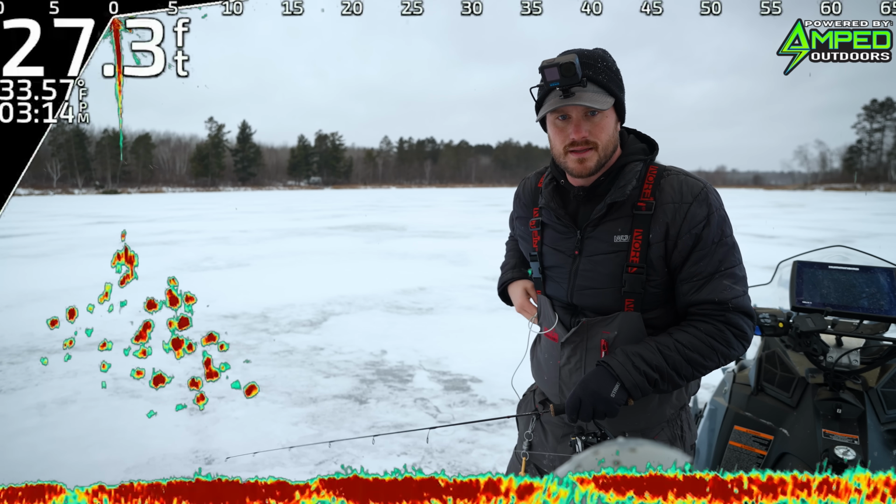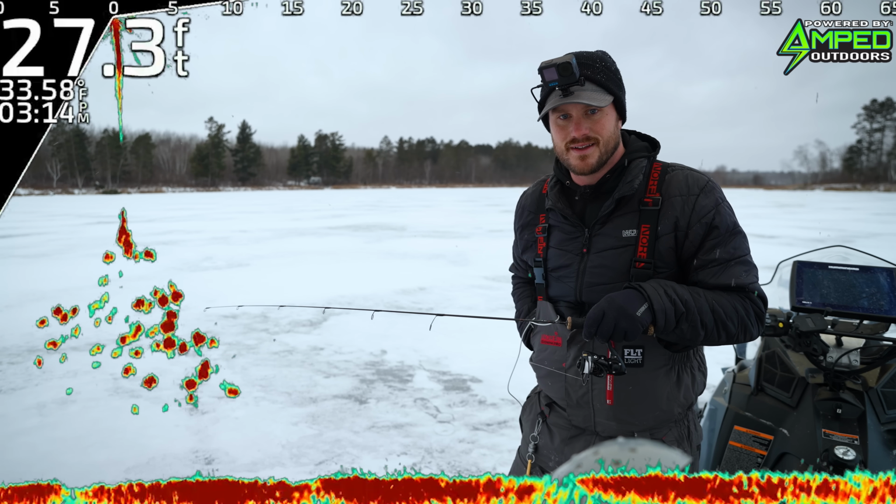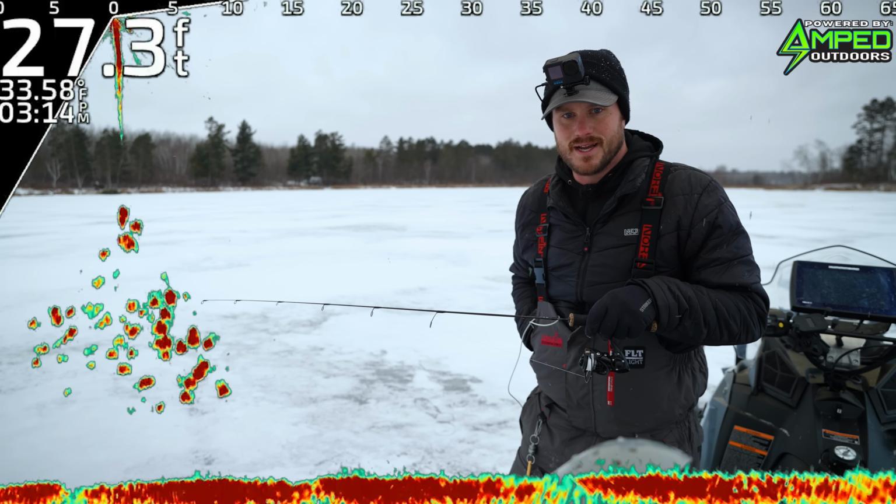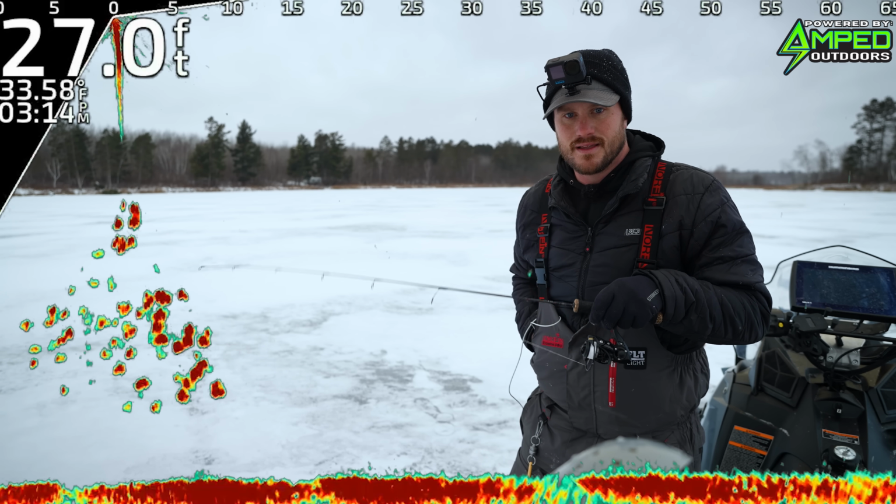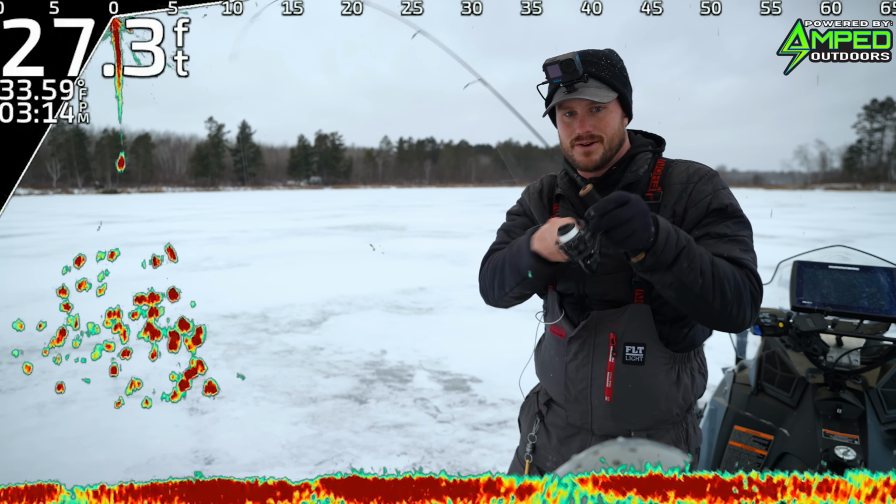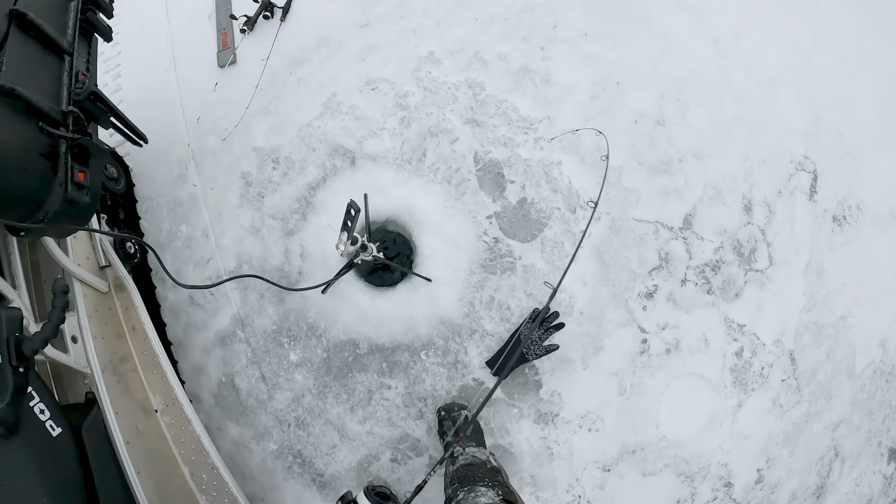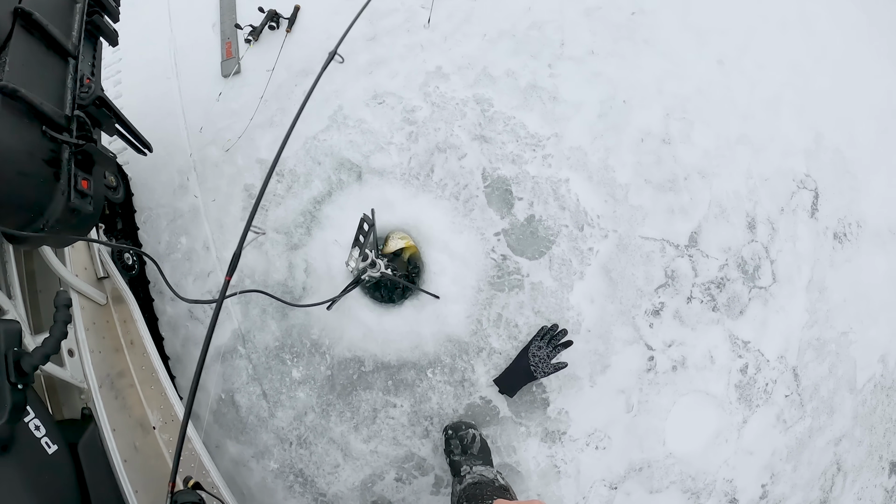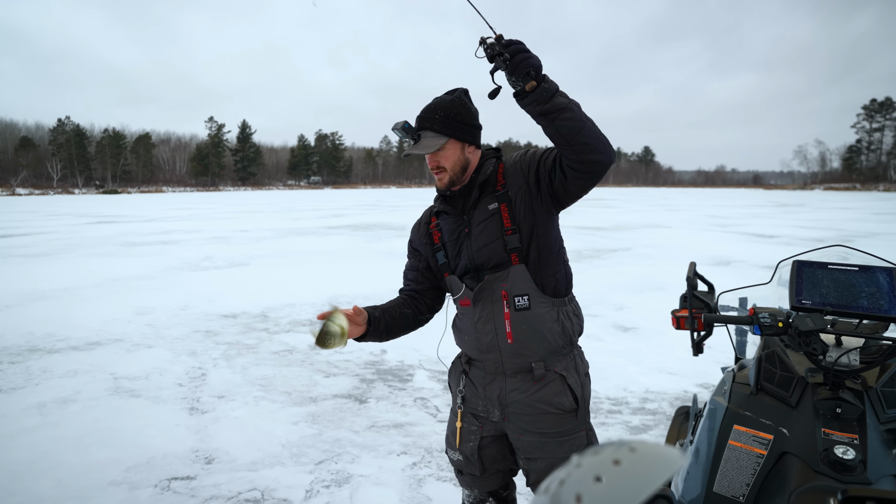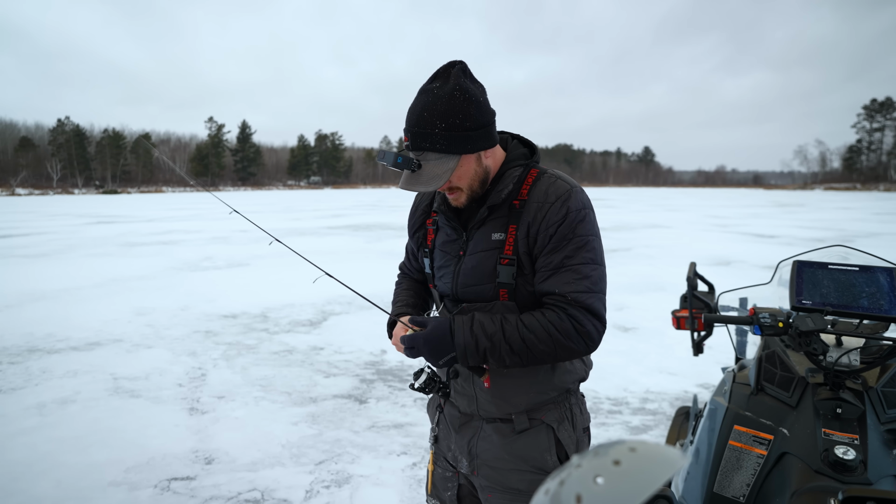Oh, come on. Come on. Oh. Storming up, but there we go. Finally got one to kind of storm up and do it right. Not anything too crazy big, but we have our first crappie, and there's still a pretty big school down there.